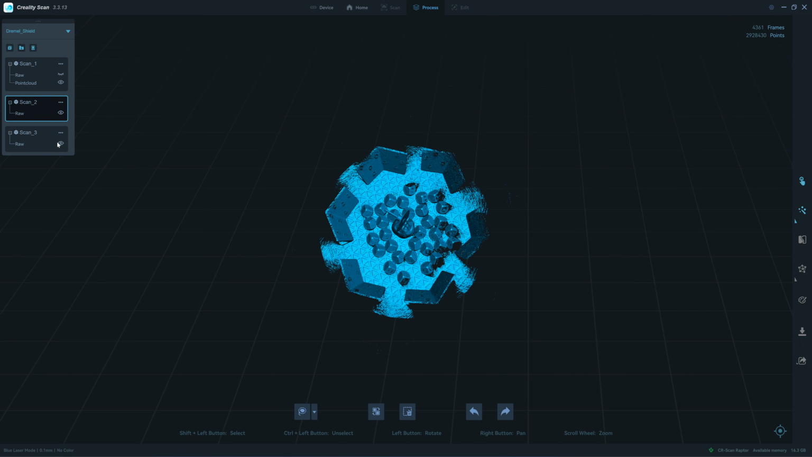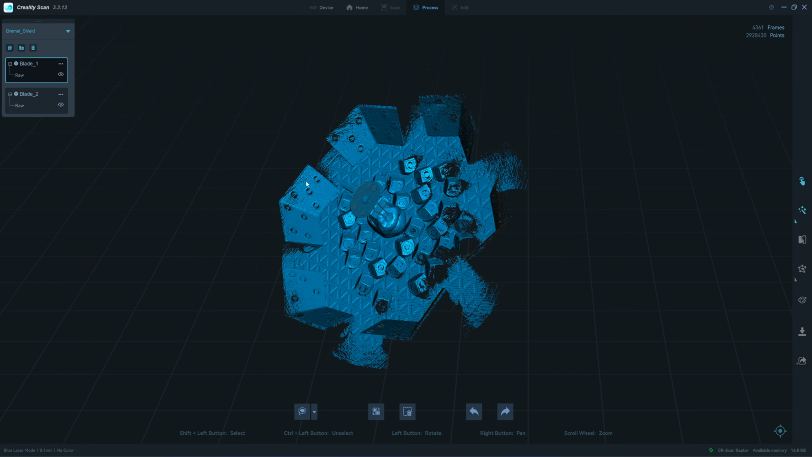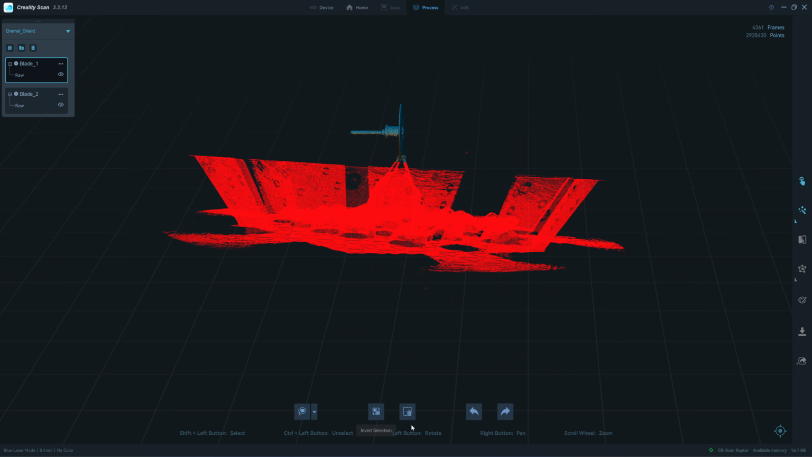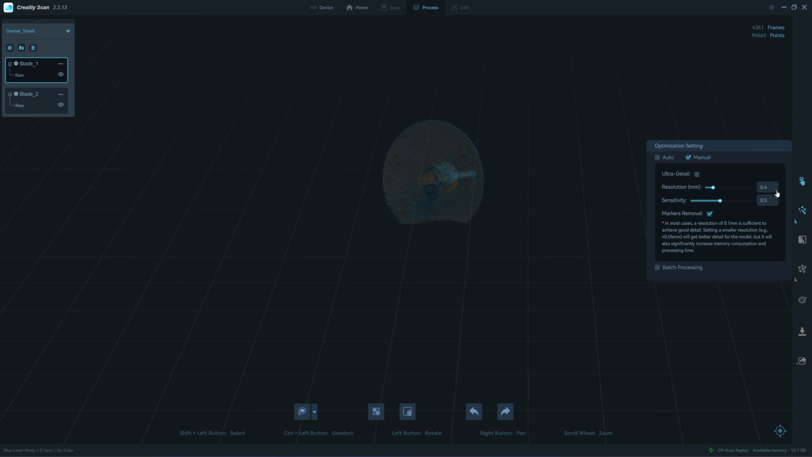So now we have two new scans. I rename this one blade 1 and this one blade 2. Okay, so let's start with blade 1. Actually it looks the same but with a different orientation. Selecting the blade, the inward selection, process the point cloud at 0.1 millimeter.